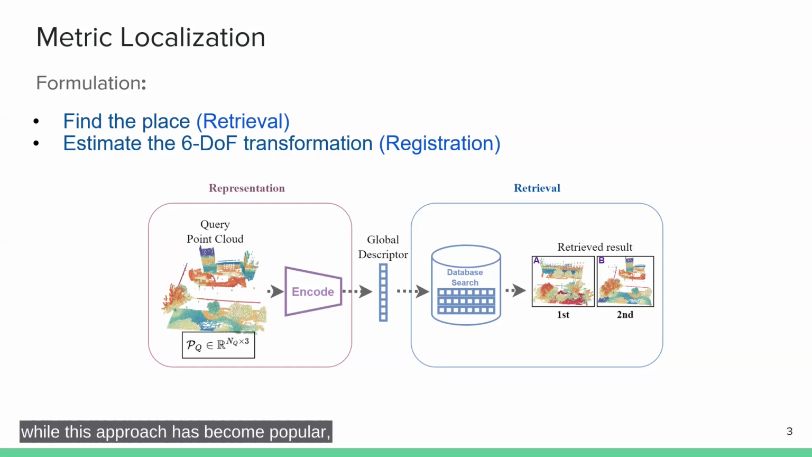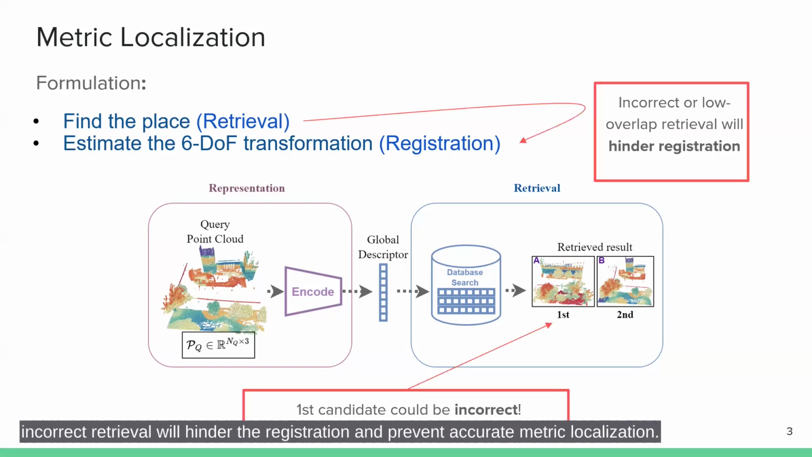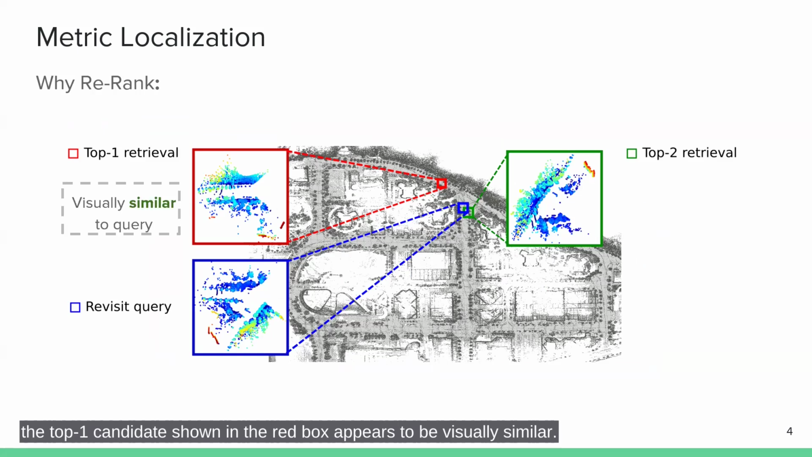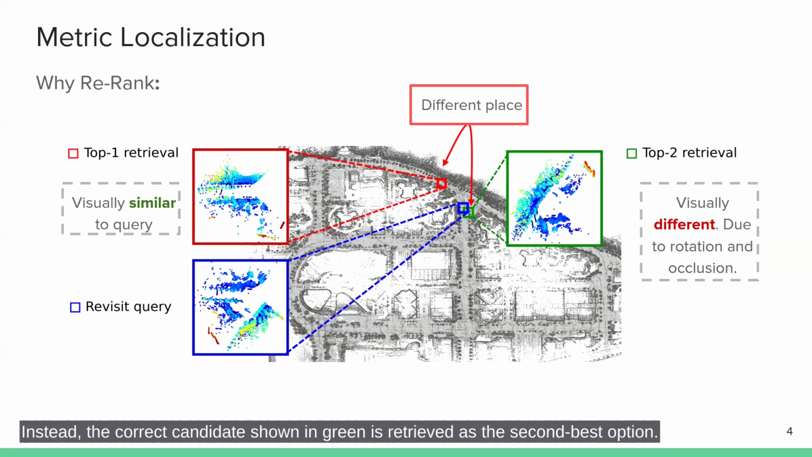While this approach has become popular, we note that the best retrieved candidate can sometimes be incorrect, and an incorrect retrieval will hinder the registration and prevent accurate metric localization. For example, for a query point cloud shown in the blue box, the top one candidate shown in the red box appears to be visually similar. However, we see that the top one candidate is actually from a different place. Instead, the correct candidate, shown in green, is retrieved as the second best option.